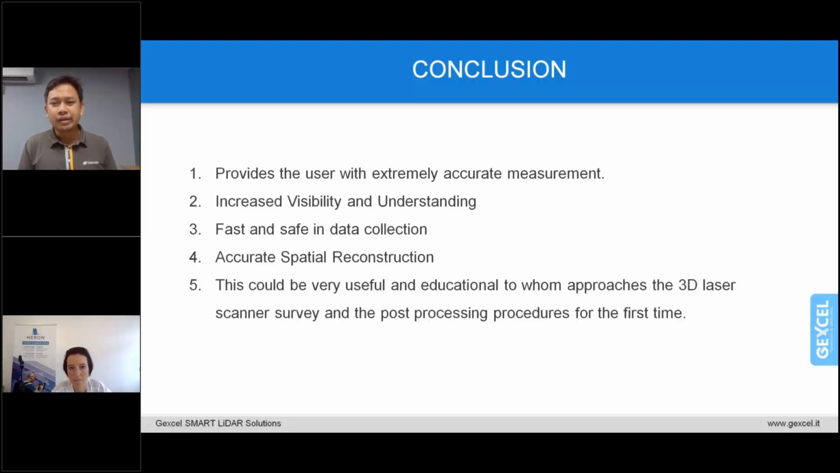The ability to rapidly capture highly accurate information means vast savings in productivity and time, which of course is important when delivering the result to the client. So this is very useful and educational for those approaching a 3D laser scanner survey and the post-processing procedure for the first time.